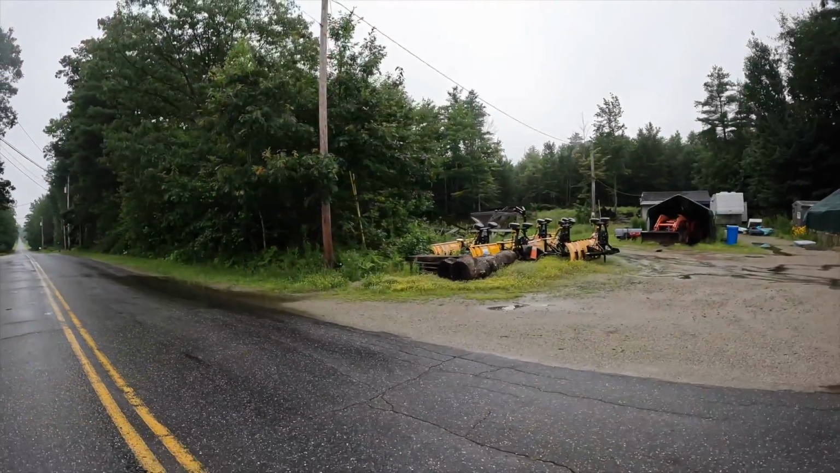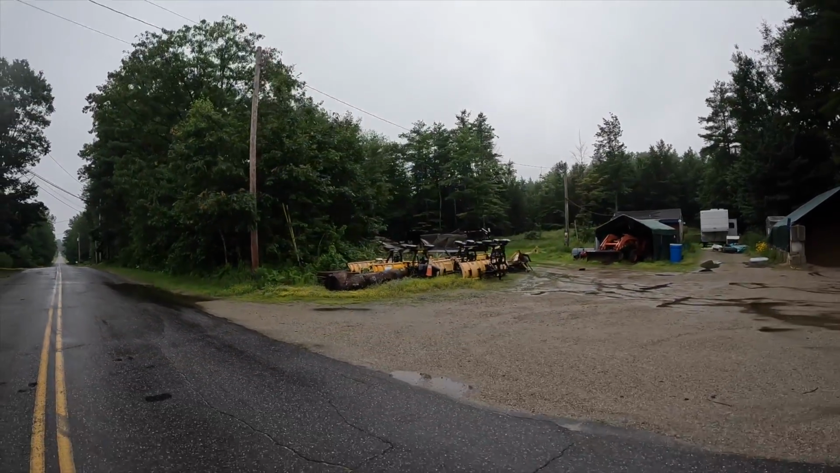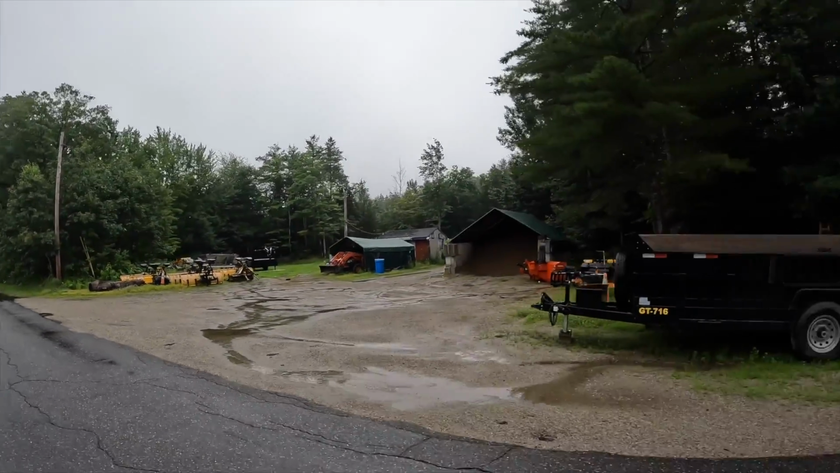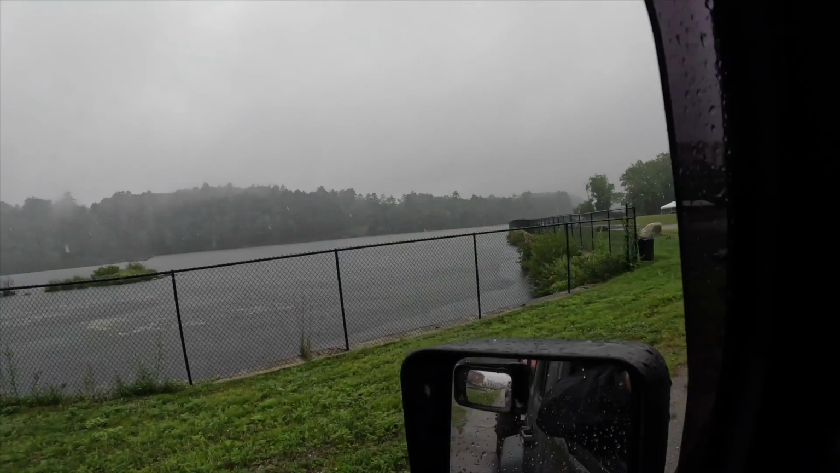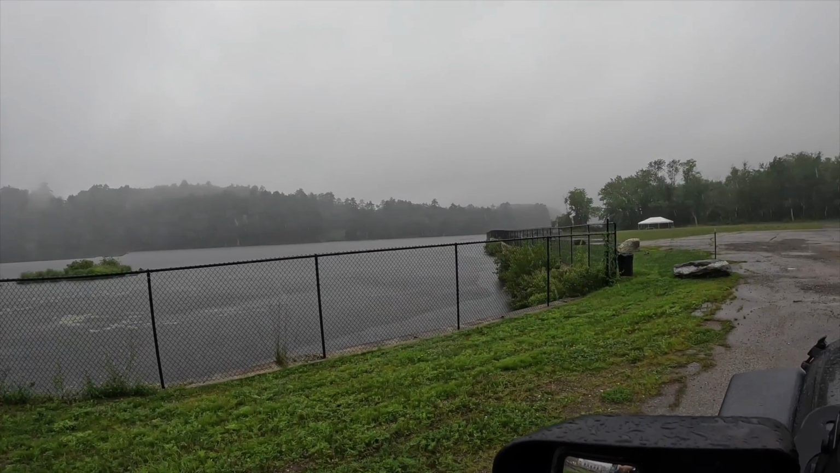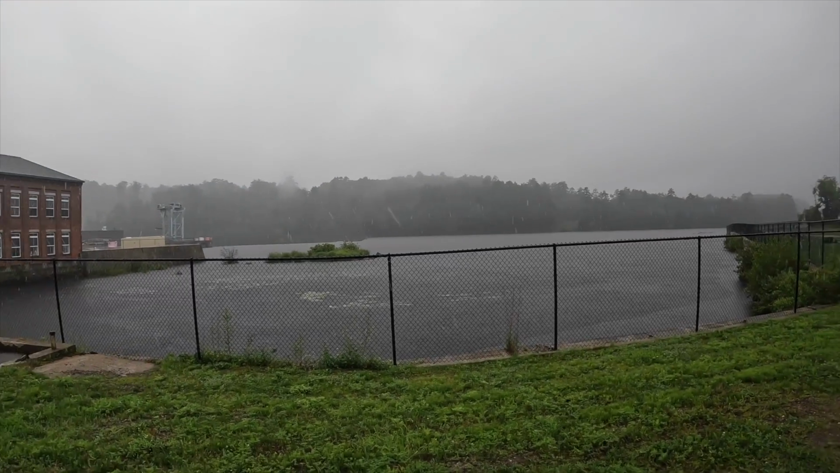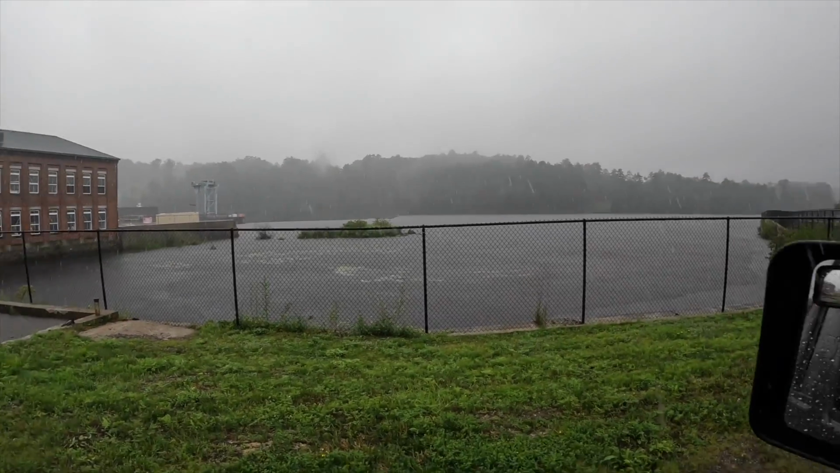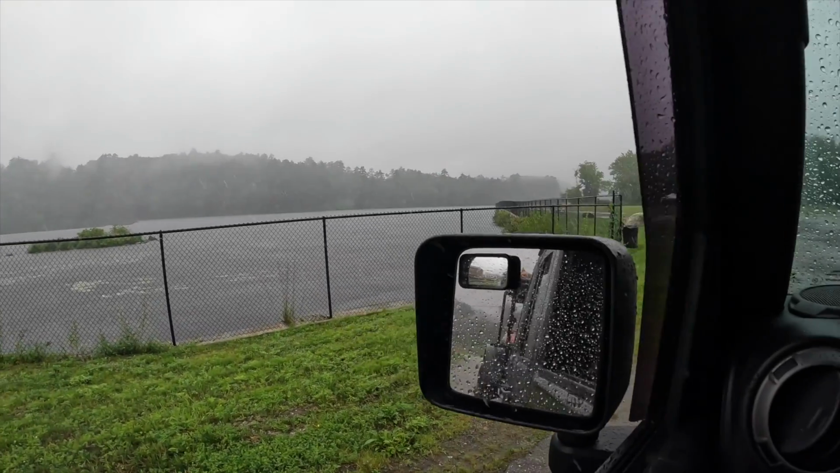So I'm looking for a trailer like that one back there, where the gooseneck comes over the top of it. Lisbon, the hydroelectric dam, orange cones out there. None of the fences are down. I'm gonna keep on moving. It's pouring.